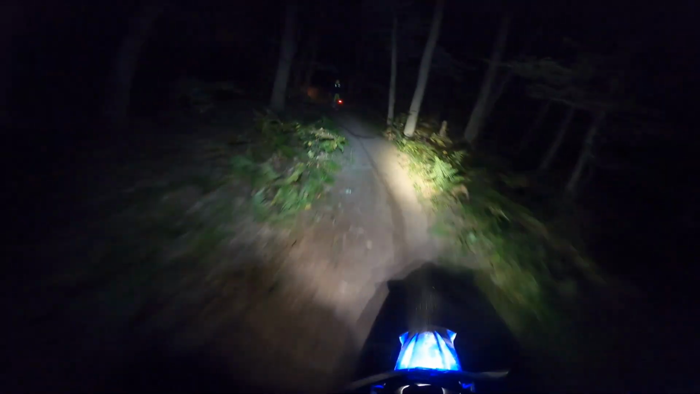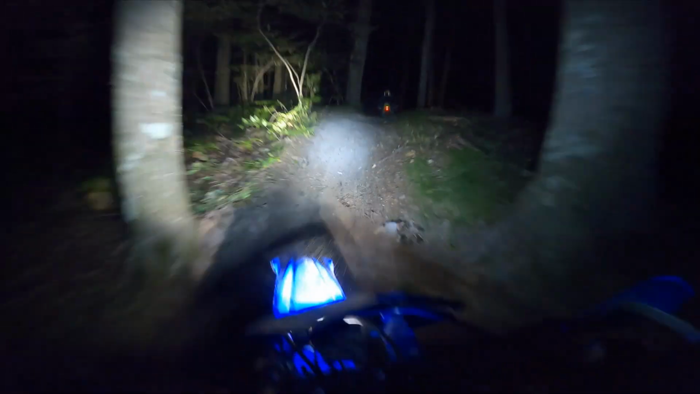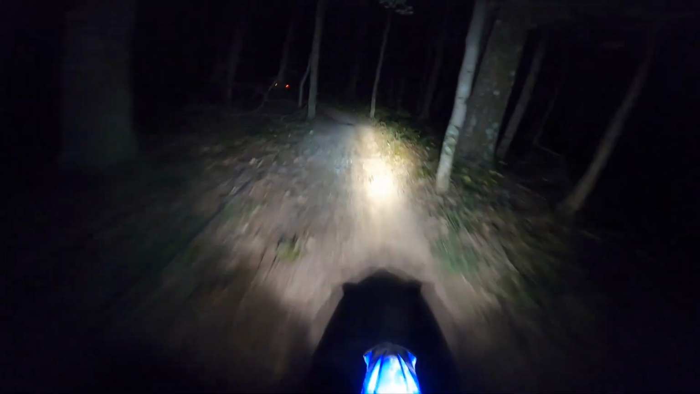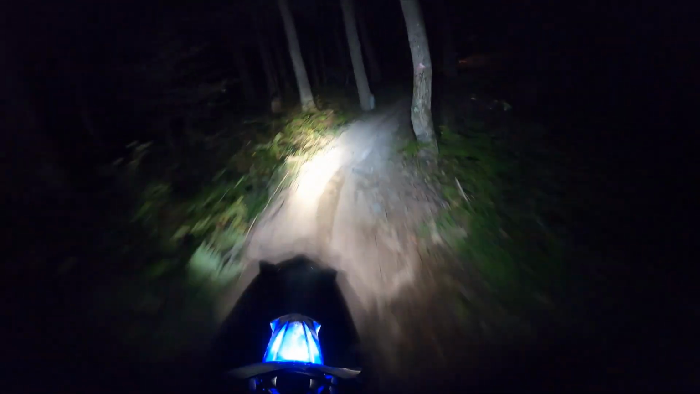Just my headlight alone is 4,900 lumens, and I know I could ride with just the headlight, but I wanted a helmet light also, so when you're looking into the corner, or maybe if you stop for a rest or something, you got some light.